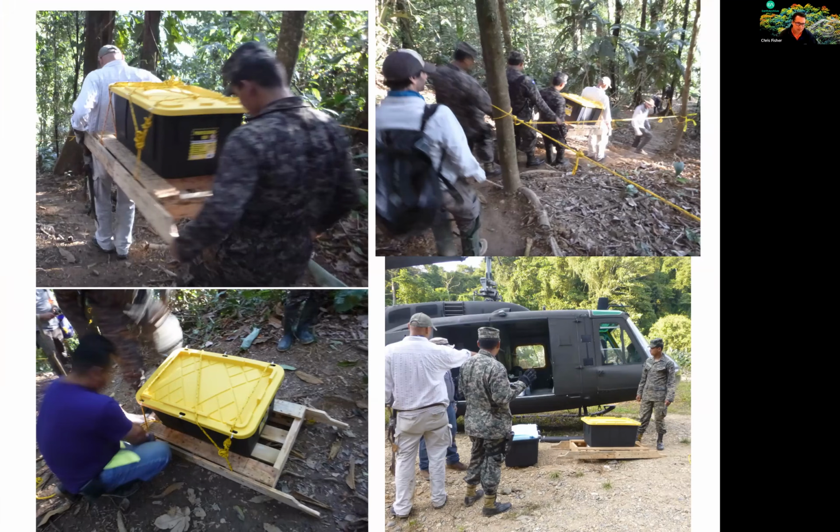And then we put the objects inside, if they would fit inside those Rubbermaid Action Packers, put them right in the helicopter with bubble wrap and stuff to transport these very fragile and very heavy stone objects.